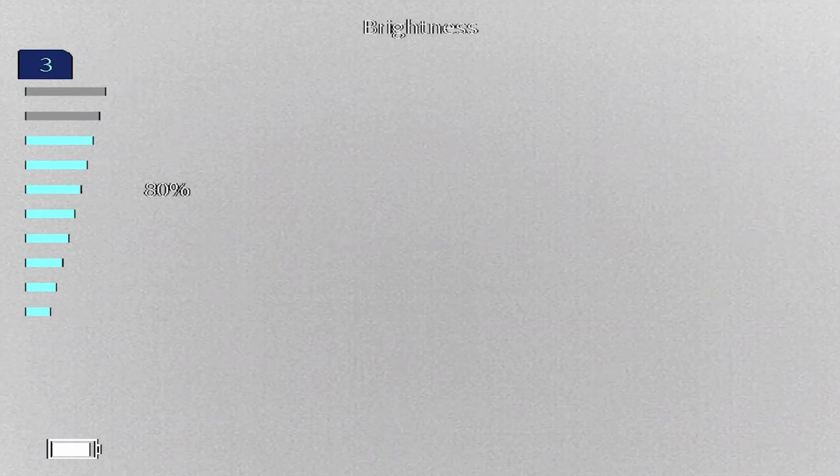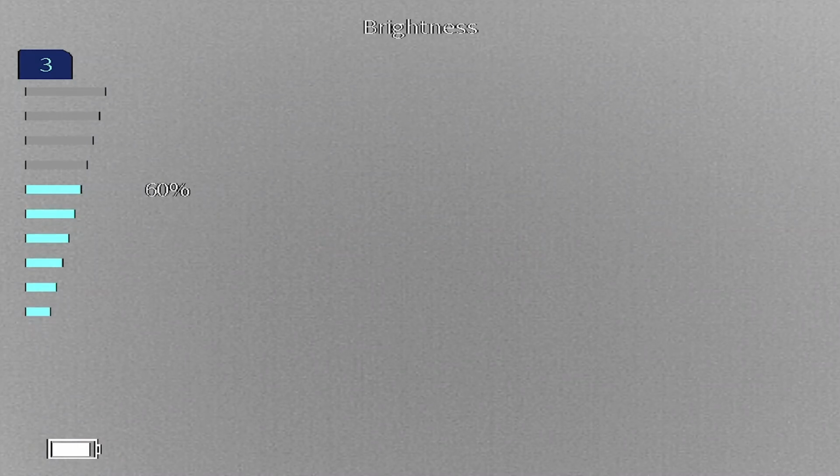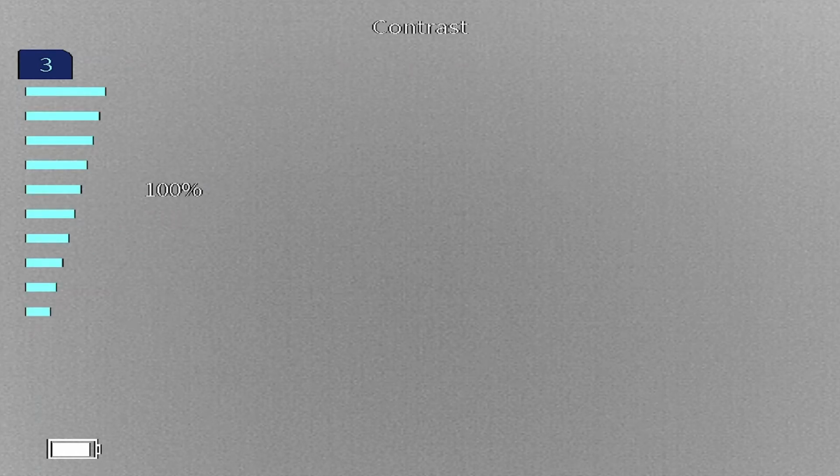Now, I do want to specify that the image brightness and contrast that are in the image quality adjustment settings are not the same as the screen brightness. Screen brightness is the OLED screen that you're actually physically looking at and the backlight that is powering it. And the brightness setting within image quality adjustment is actually an image-based brightness. So it's kind of like exposure if you're used to that.